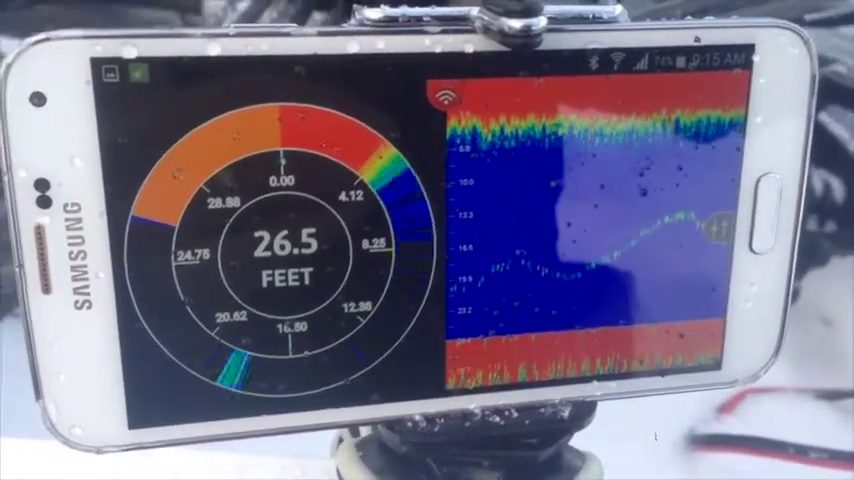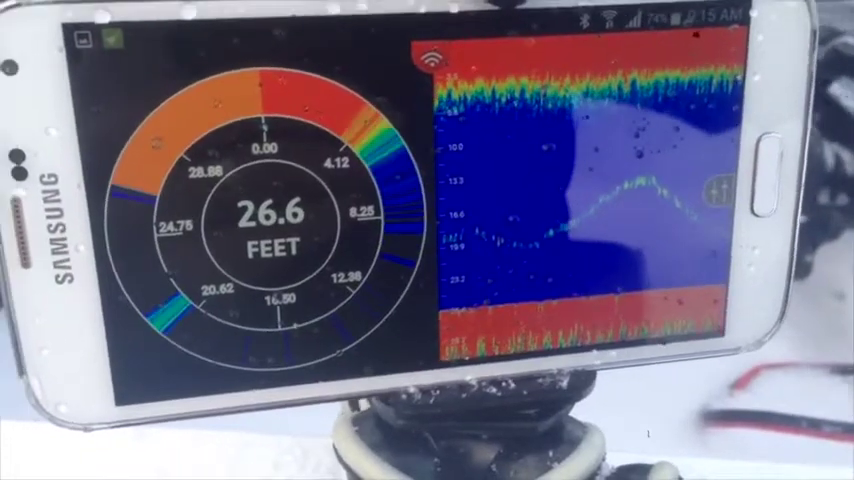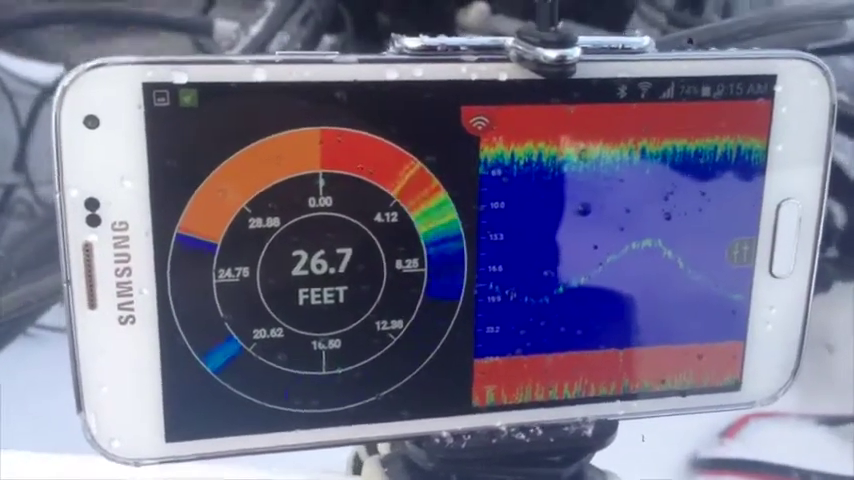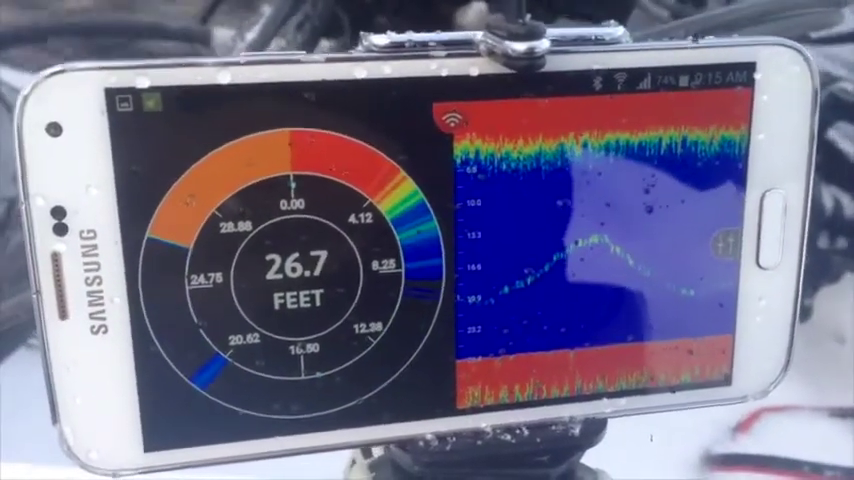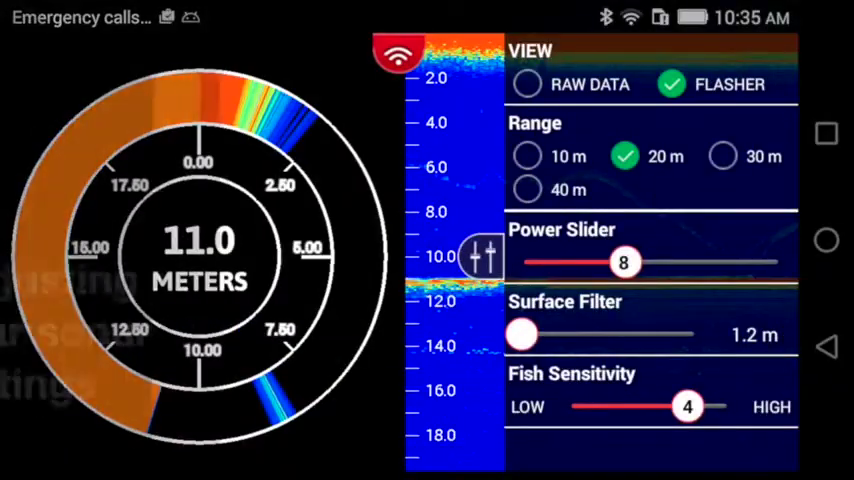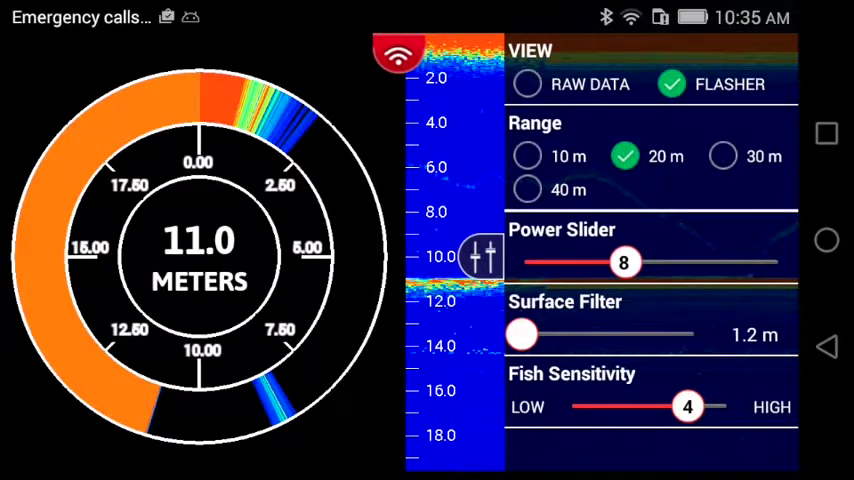In order to get the best possible results, you can see on the right-hand side of the screen that you have a menu in black with some slider bars. You're going to want to play around with the settings in that menu to get the best possible readings on these two displays. You can adjust the power and multiple settings for your FishHunter Directional 3D sonar by pressing on the slider bar on the right-hand side of your screen.